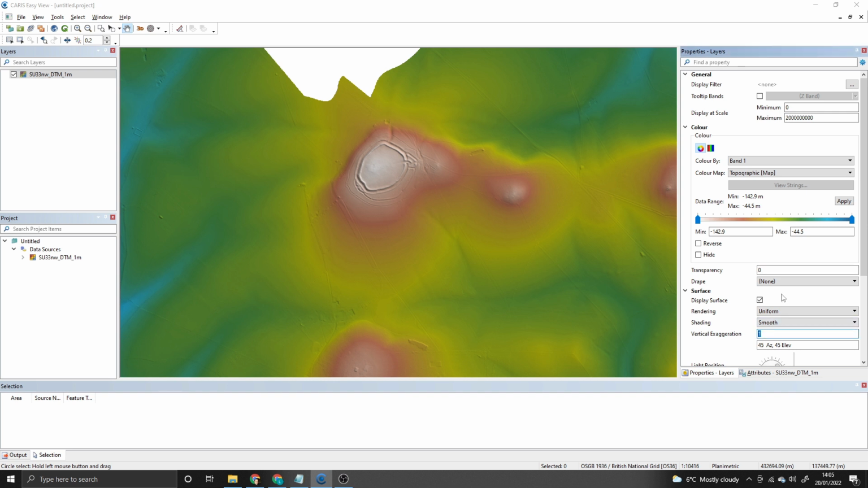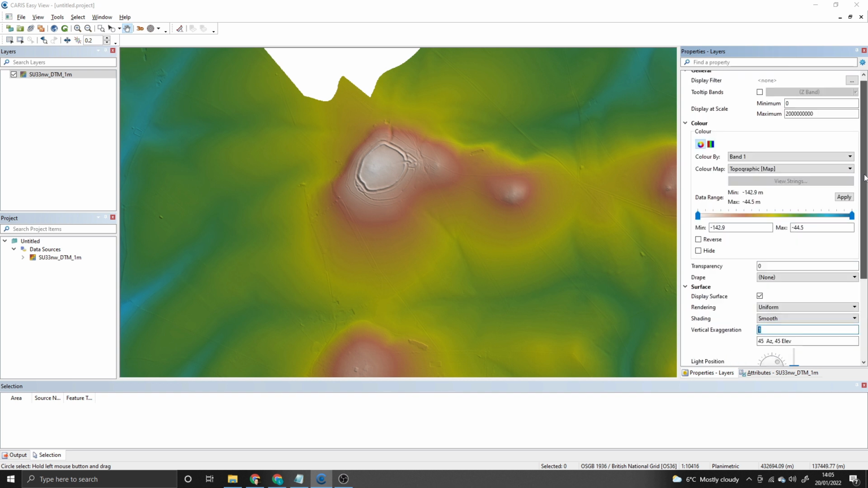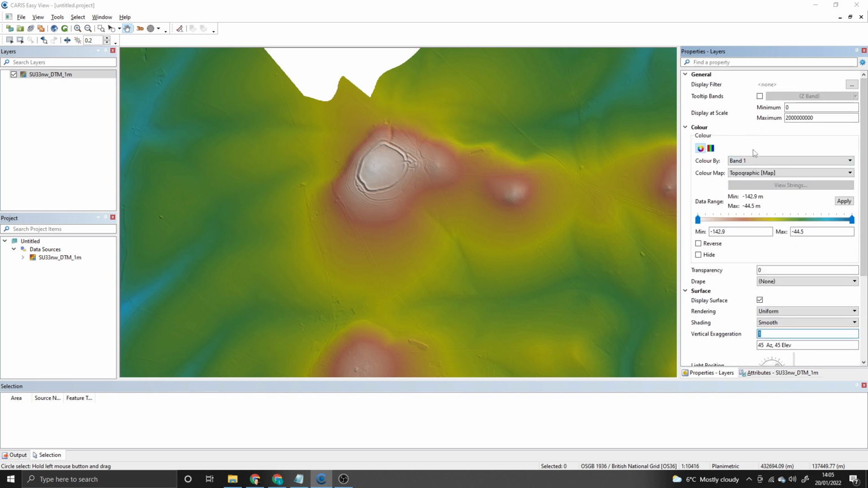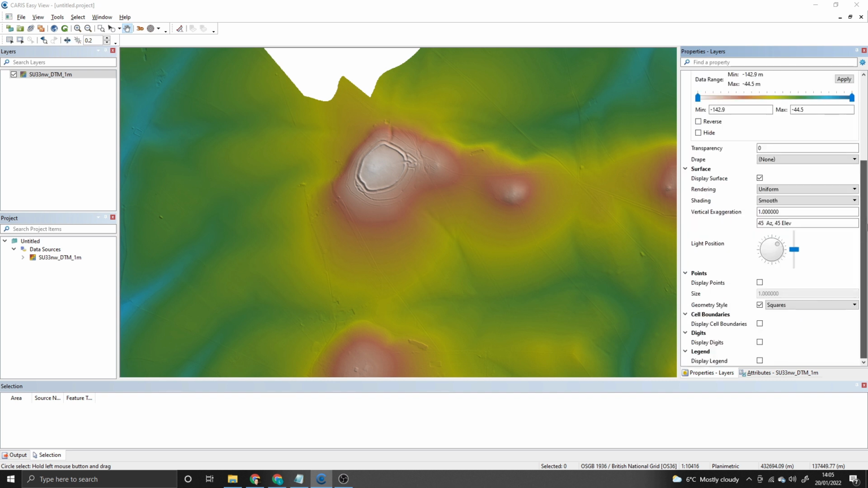But there's 3 main things that you need to concern yourself with changing over here after the colour of the map, and there's plenty to have a play with later on. The 3 main things to affect how the map looks are the vertical exaggeration, which is almost like whacking the contrast up to really make features show, but be careful not to go too crazy with it.